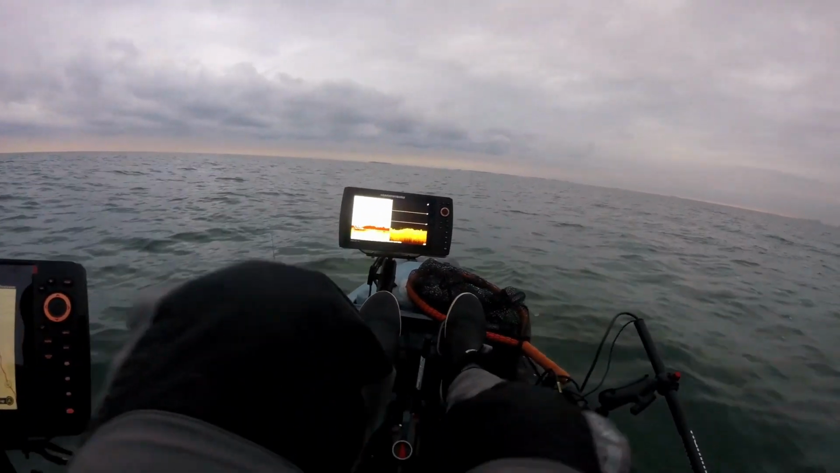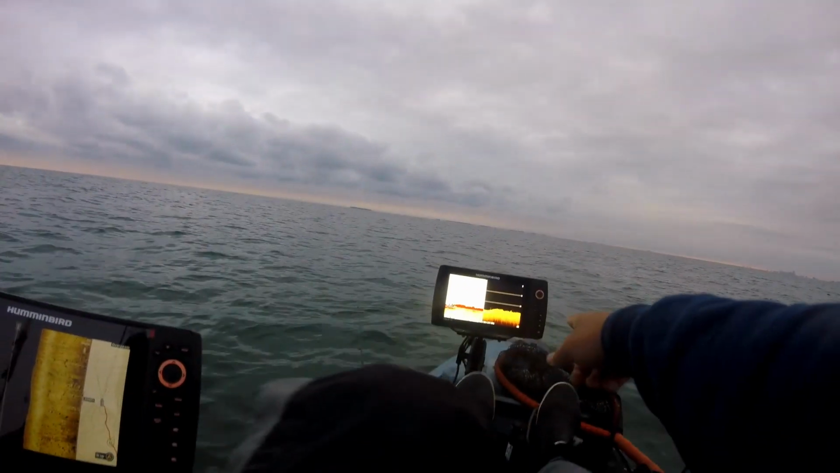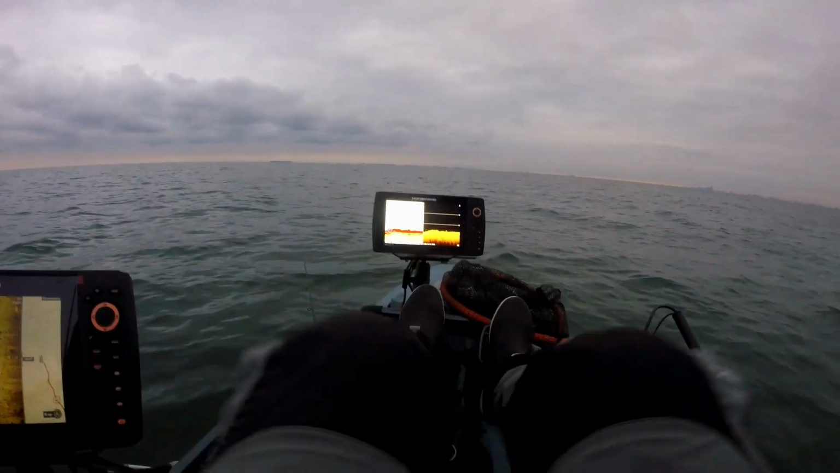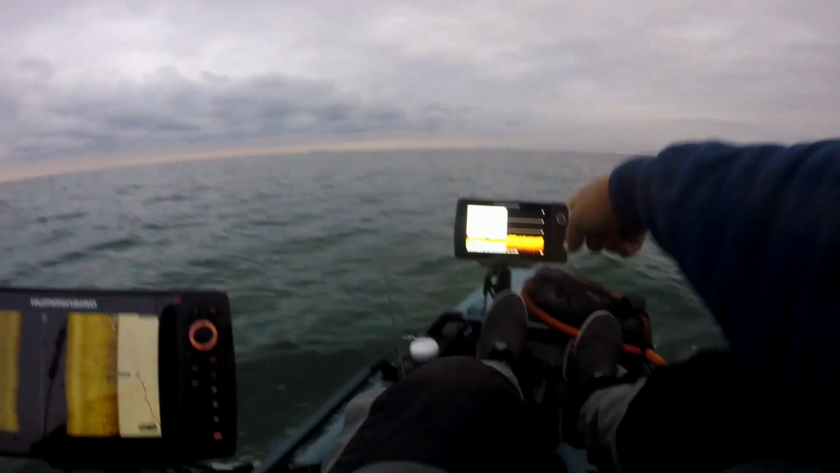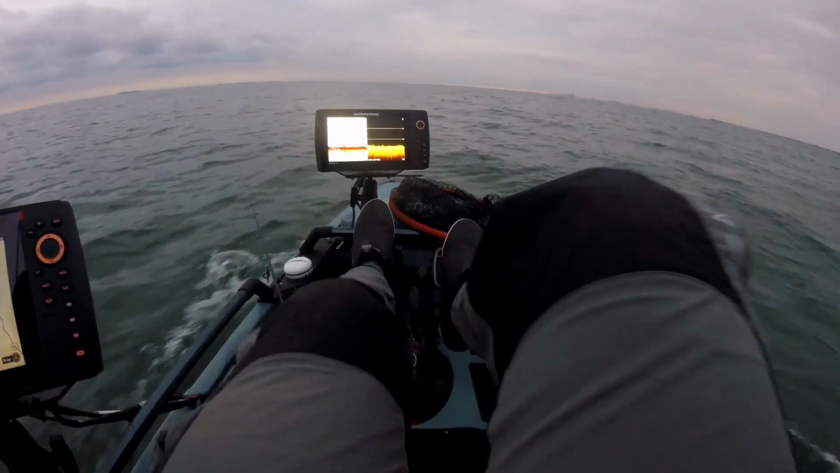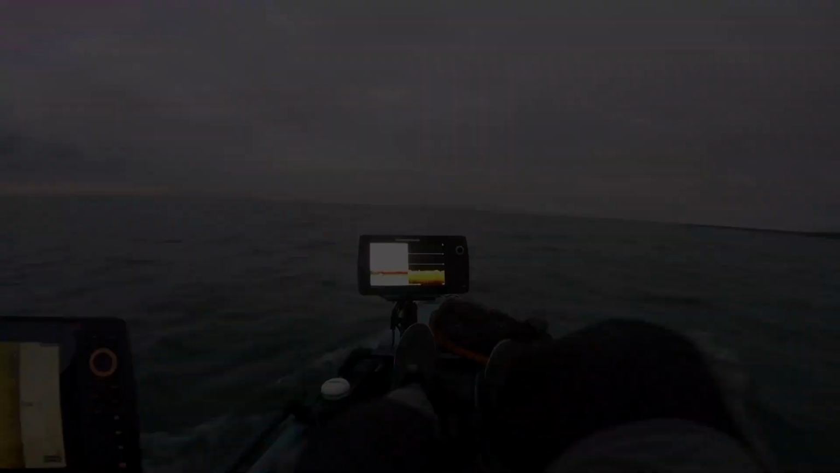So I think my process is going to be to pull that up and graph with my 2D, my down imaging on the front, side imaging on the side with my mapping. And once I find fish or an area that I want to fish, then I can simply put that down and throw 360 on there. So I'm being more efficient with my time, and I'm finding fish and narrowing down on fish a lot easier.